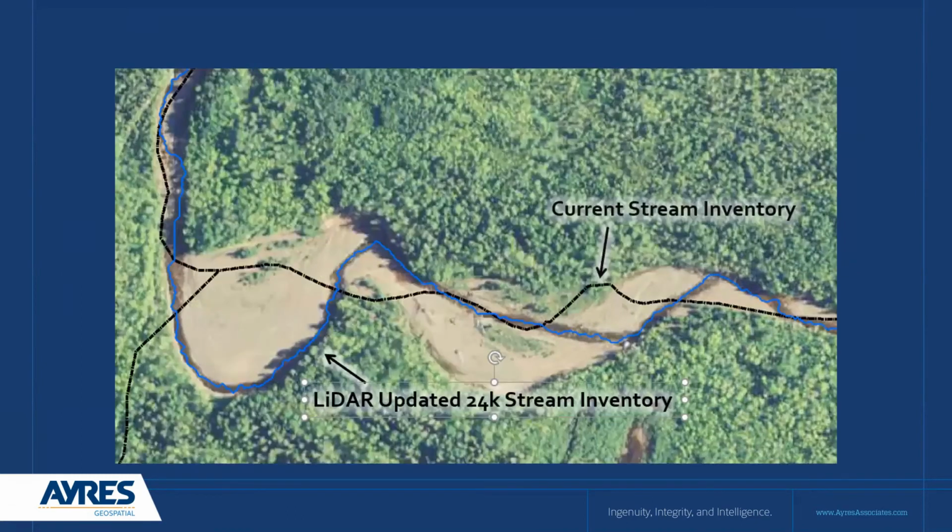And here you can obviously see that the current inventories and the LiDAR-derived 24K elevation streamlines don't line up, but one is more accurate given when the LiDAR was collected, since the most recent elevation data is available for that area. And again, anytime there is a significant water event and a new LiDAR collect is available, it would be advantageous to update any hydrography in the area.